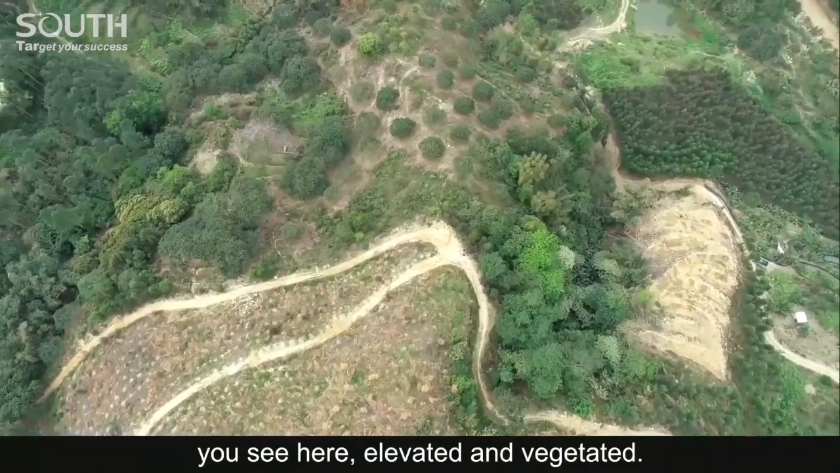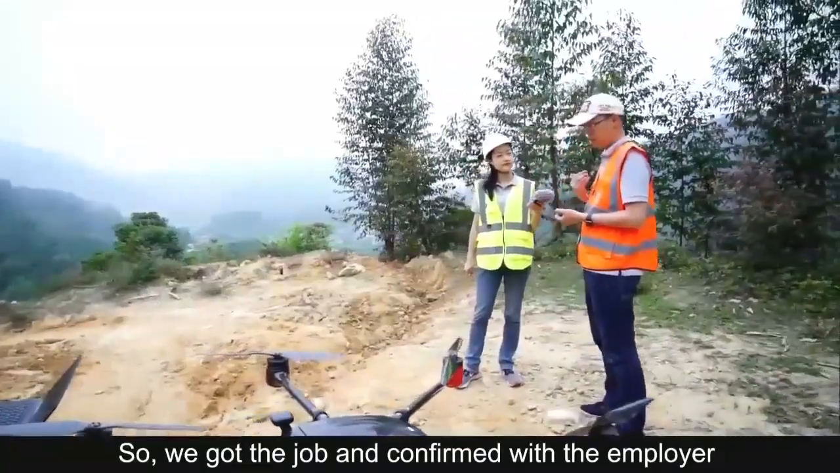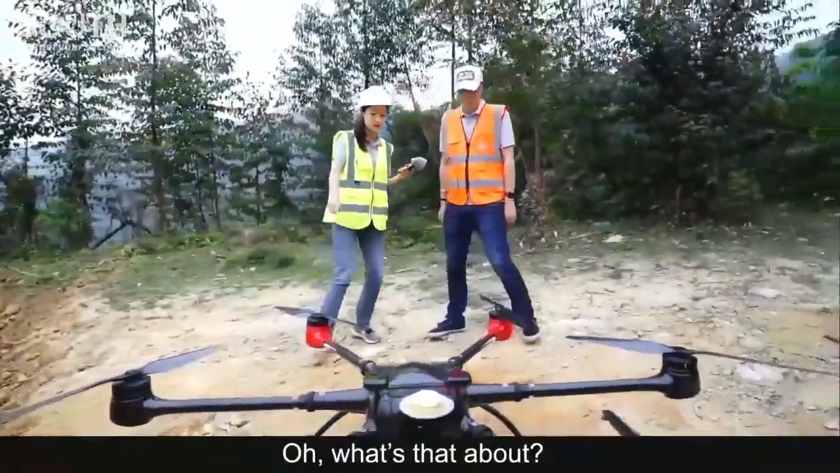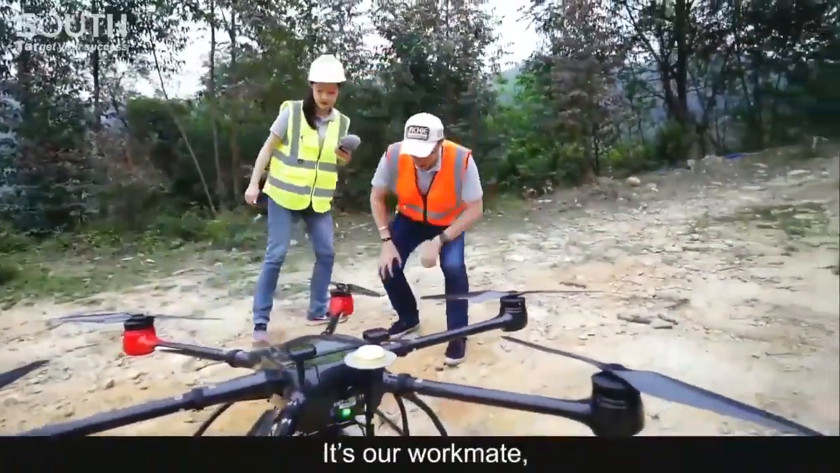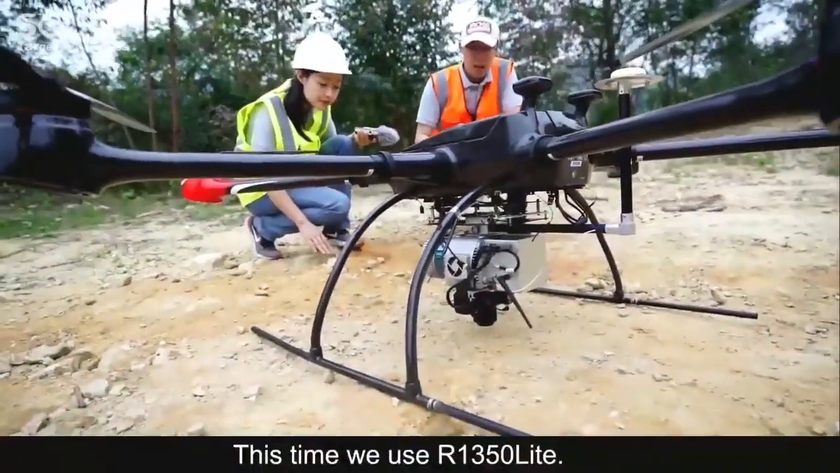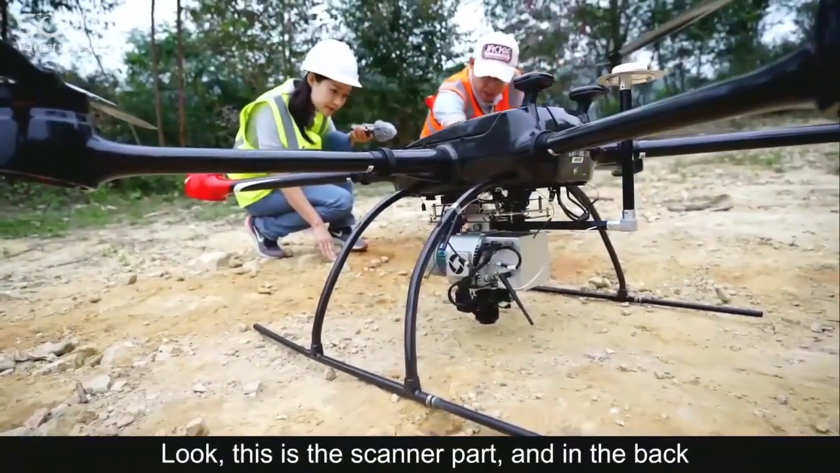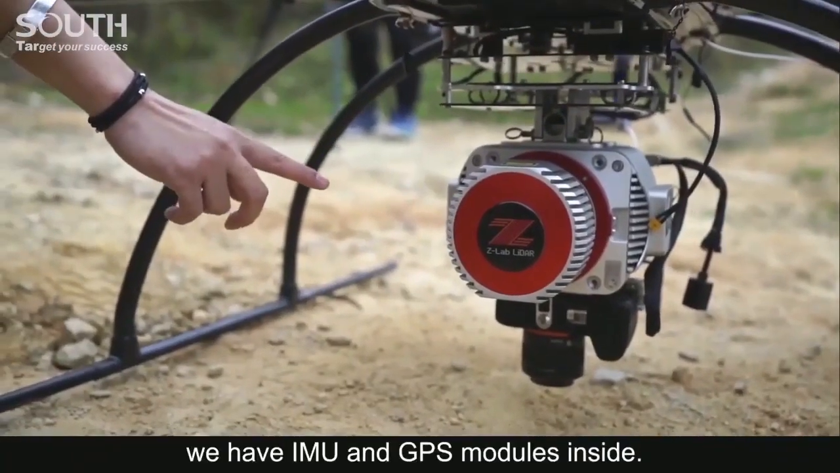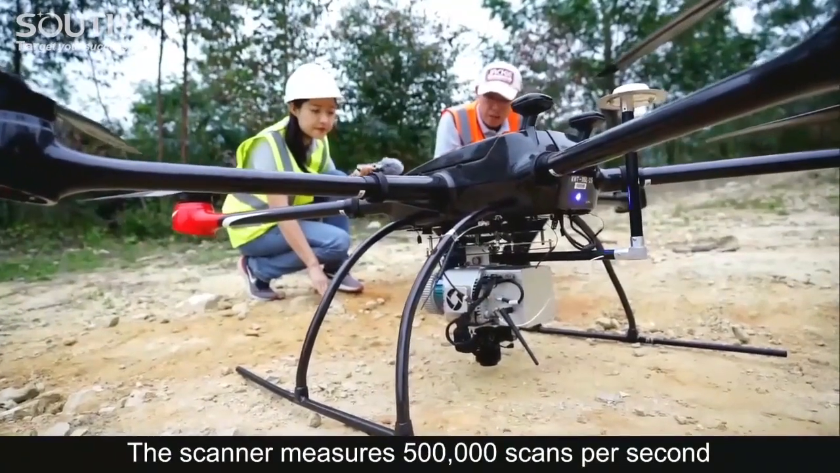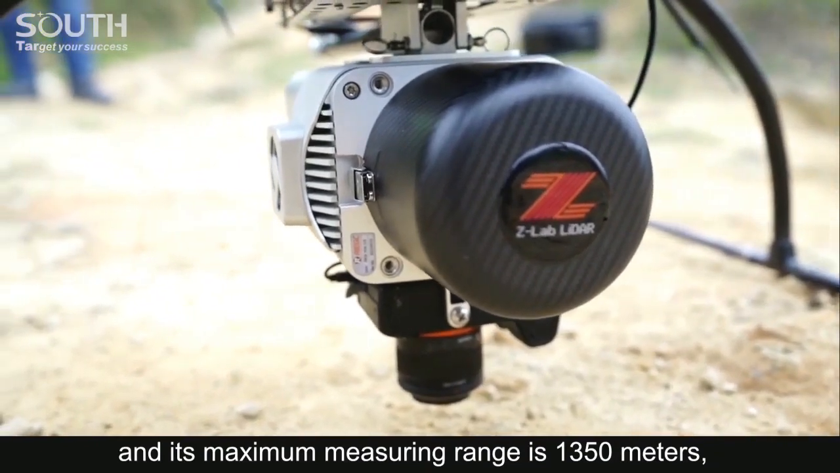So we got the job and confirmed with the employer about our technical proposal. Now we're here. Oh, what's that about? It's our workmate. It's a UAV-based LiDAR system. This time we use a R1350 light. Look, this is the scanner part. And in the back we have IMU and GPS modules inside. The scanner measures 500,000 scans per second, and its maximum measuring range is 1,350 meters.